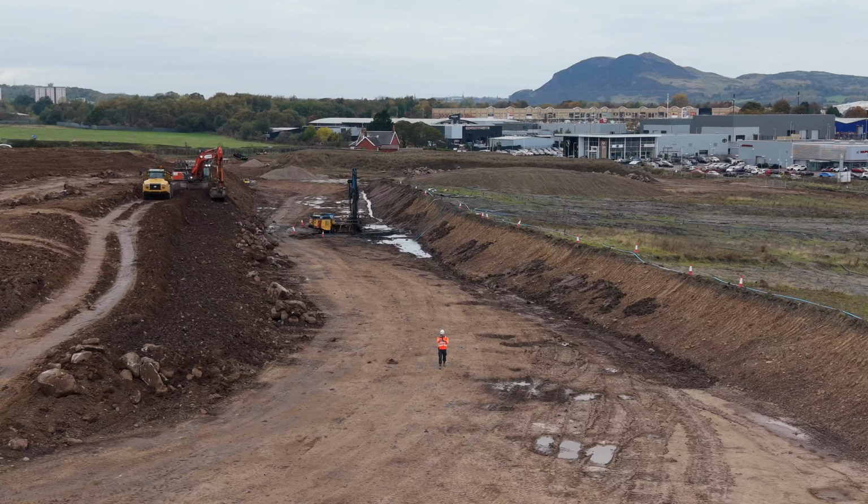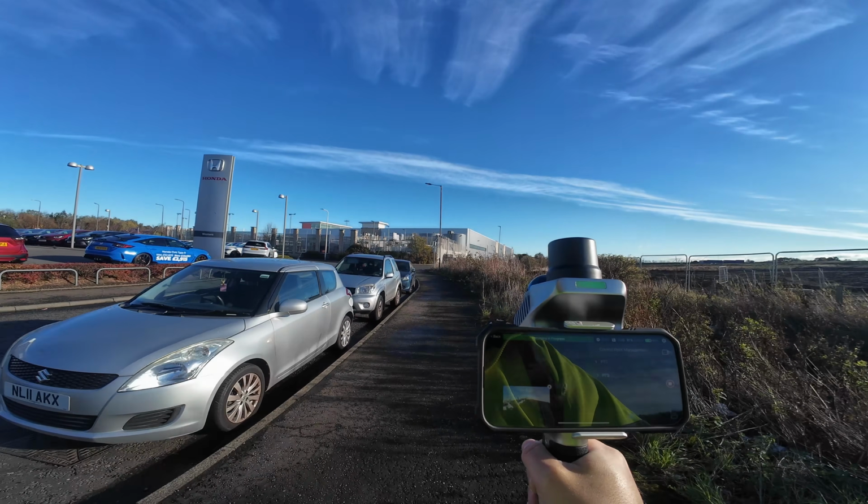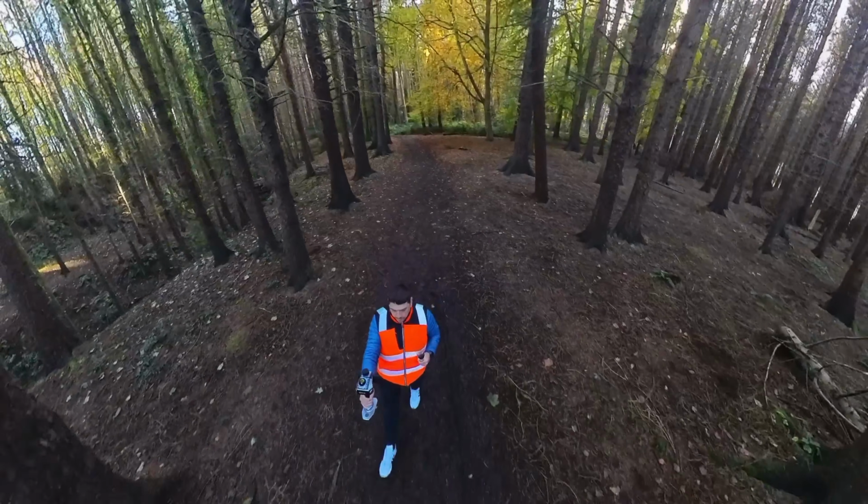When I first saw the price of this SLAM scanner, I honestly didn't expect much, but after testing it on a real site, it proved me wrong. I thought it would struggle, but it went way beyond what I expected.